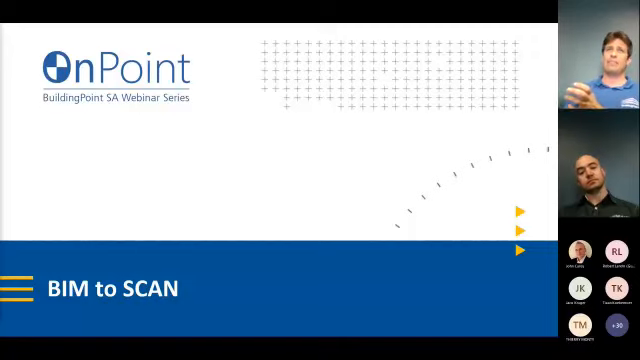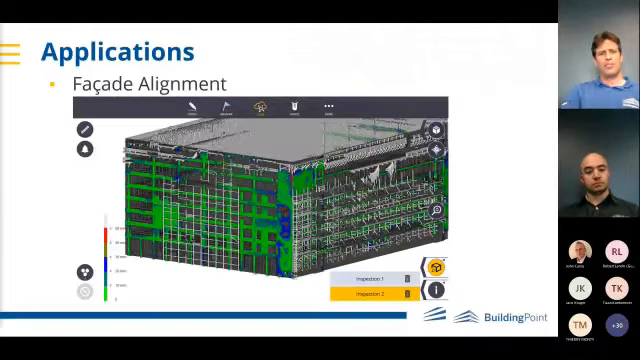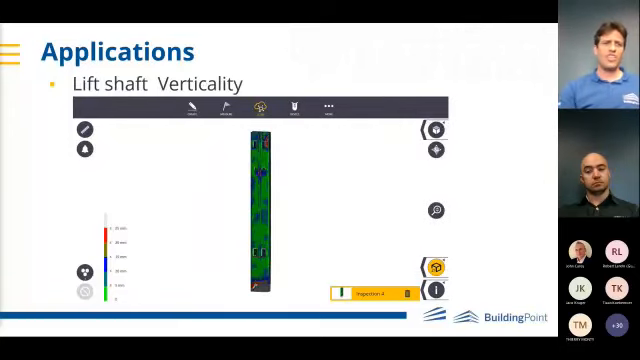So if we can take BIM models and take 3D models and put them on our scanners, what else can you do with it other than just collecting and sending your scan data to the office? So other applications, here are some examples that we've used it for: facade alignment, to check that your facade is going to fit, that your slab edges line up properly. In this case, this was only 6 scans at 2 minutes a scan. So within 20 minutes, we can confirm whether there's going to be any issues when it comes to installing the facades.